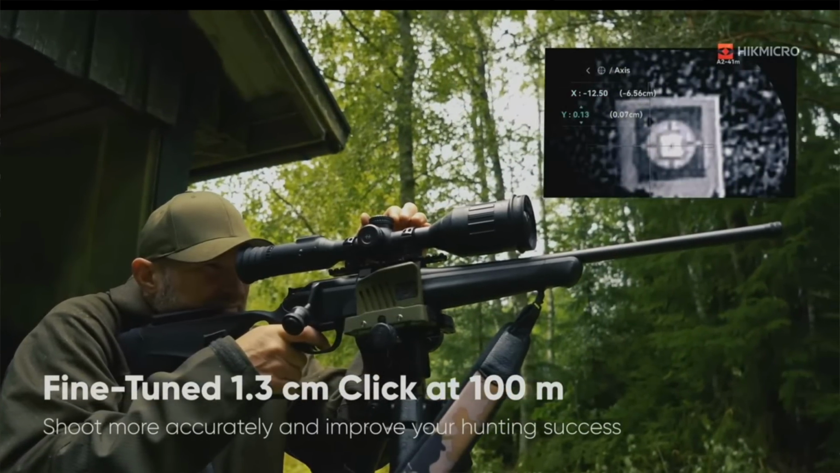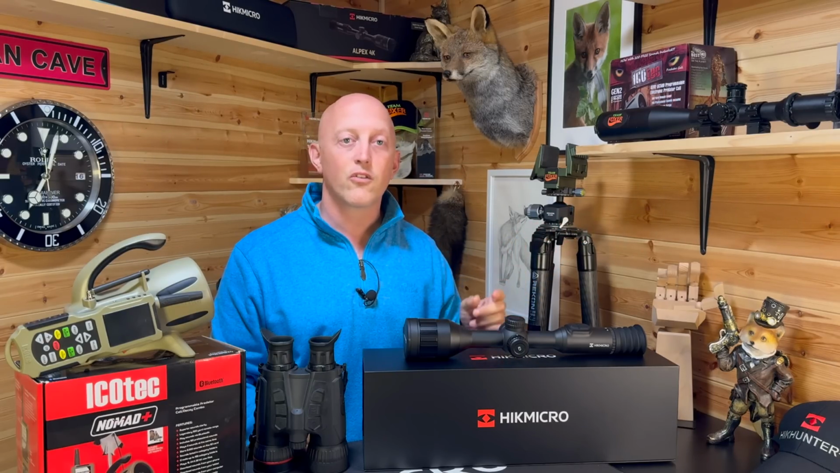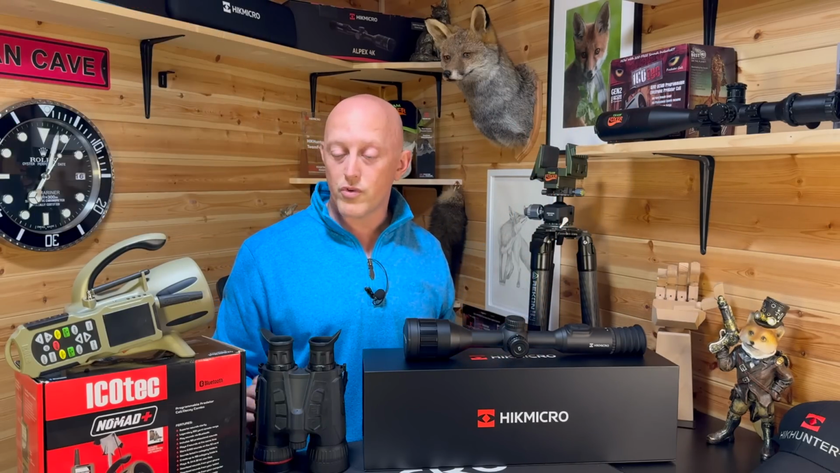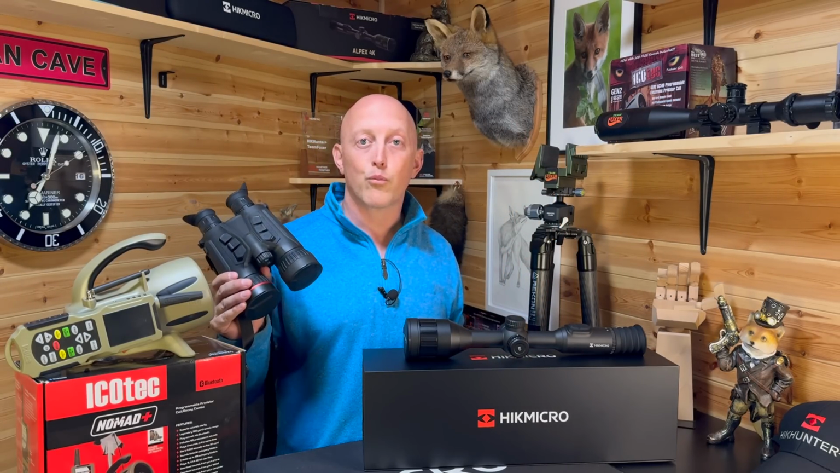So you're actually going to see this in use in the field. It's all well and good looking at glossy promo videos that show a wild boar at 20 yards. What you guys really want to know is, does this stuff work in the field when you're shooting foxes 150 to 200 yards? And we'll be looking at that tonight, along with the Habrok Pros.